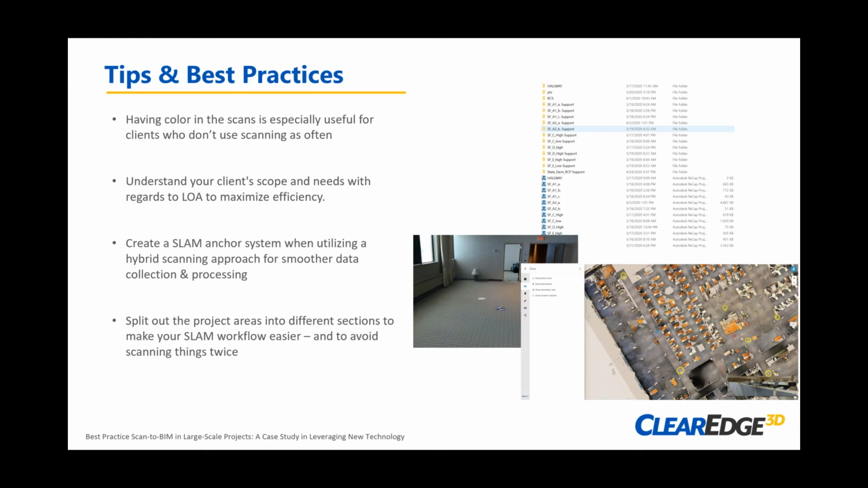Definitely. Yeah, and just think about how you want to align the data up front. In this case, because the customer didn't have anything proposed that was developed yet, they didn't have any existing CAD files.